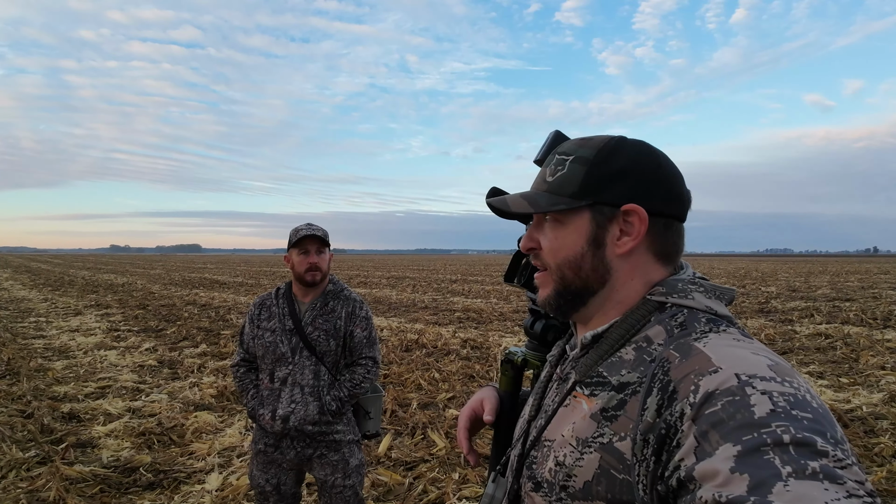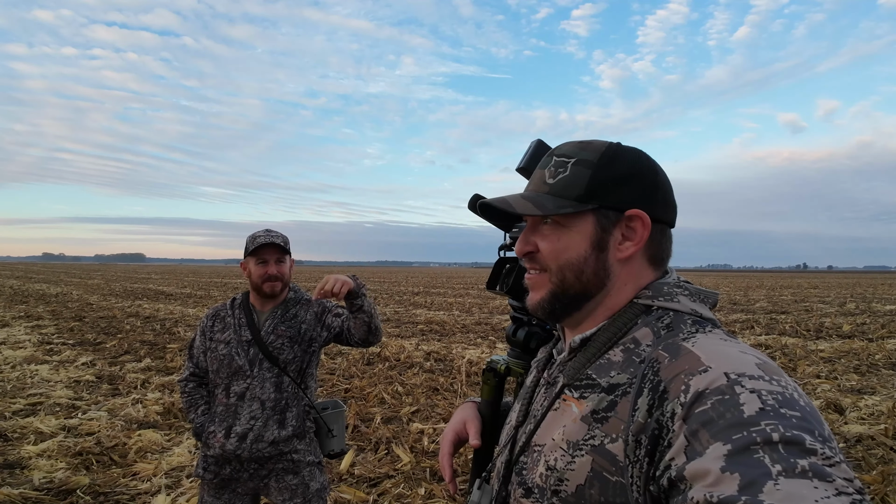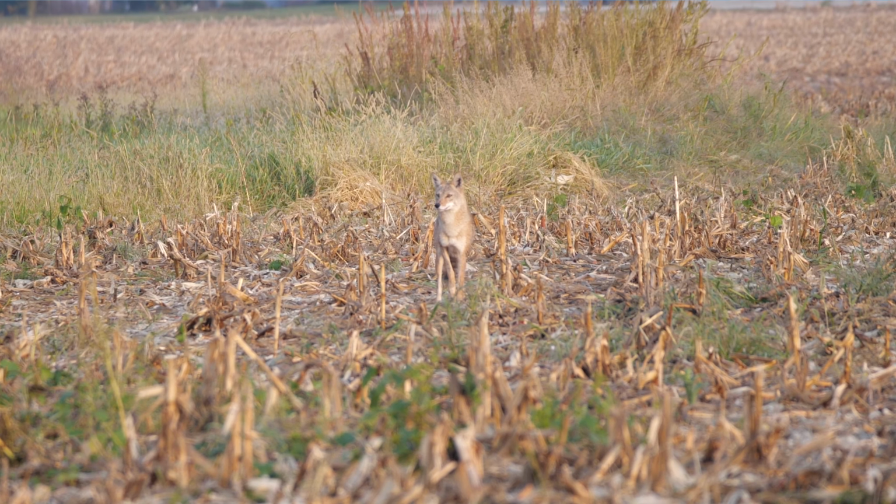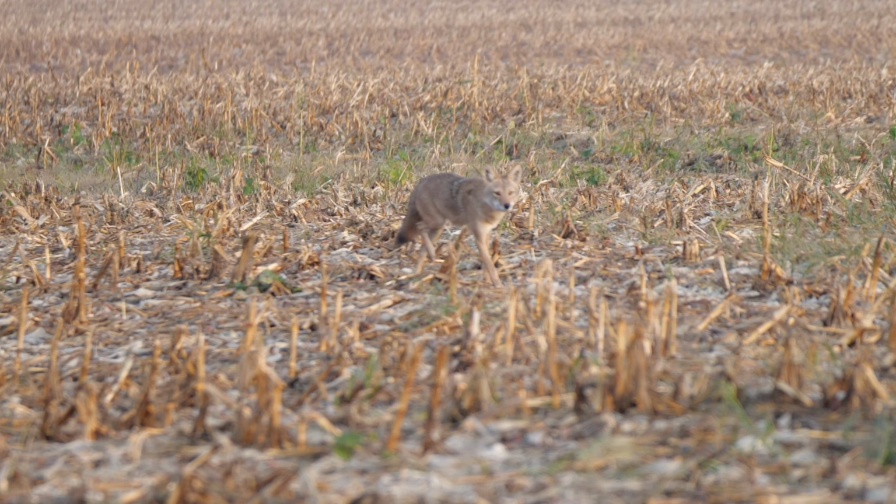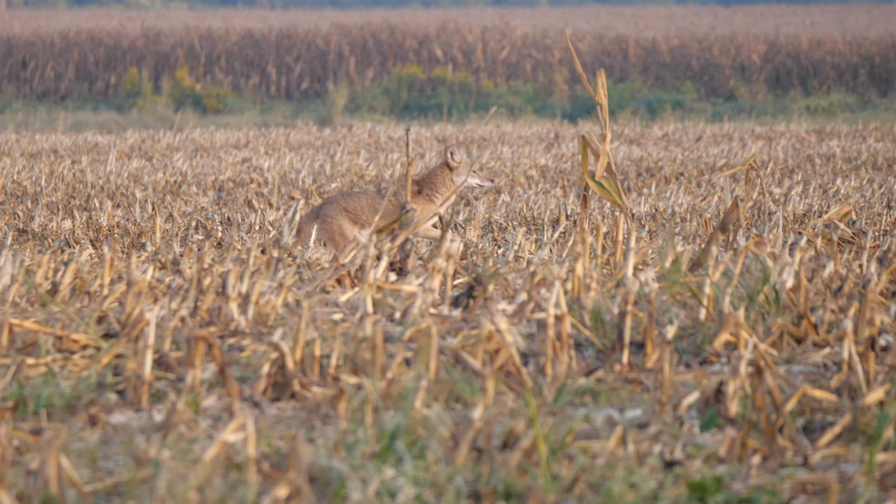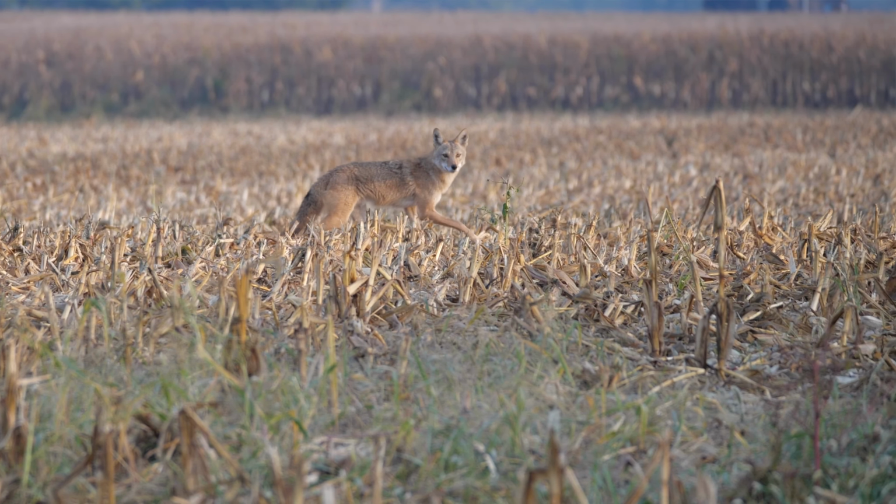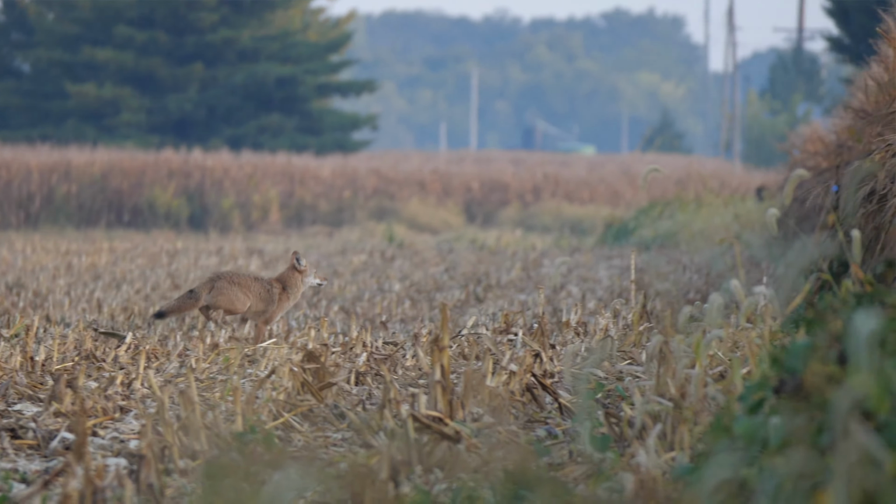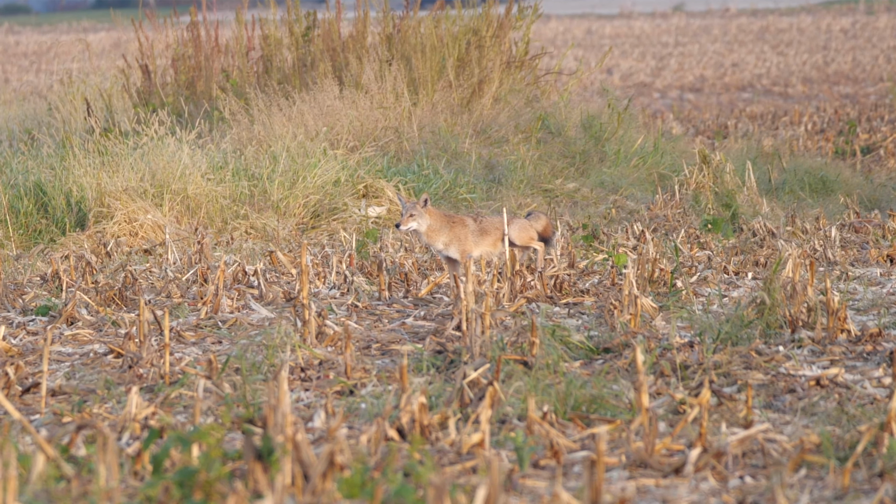Have we had any coyotes get away because of houses? Yeah. We hunted a few weeks ago. We had this beautiful coyote come in from a long way, perfect, got in line with the house, and well, 10 minutes. You'll see. He stood there forever and spooked and got away, and we didn't get anything except a pretty coyote pissing on a cornstalk. I think that's all we got. We got beautiful footage that morning.